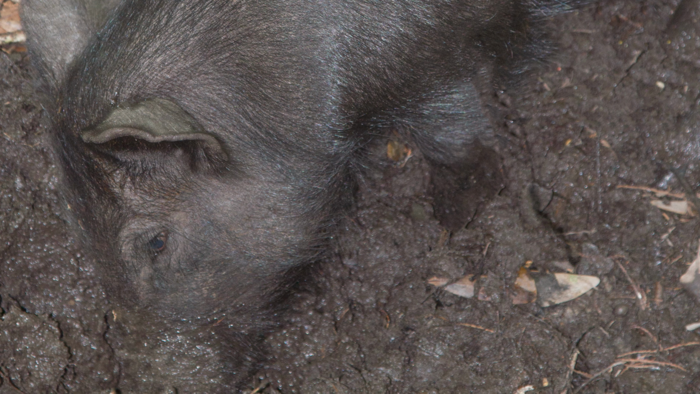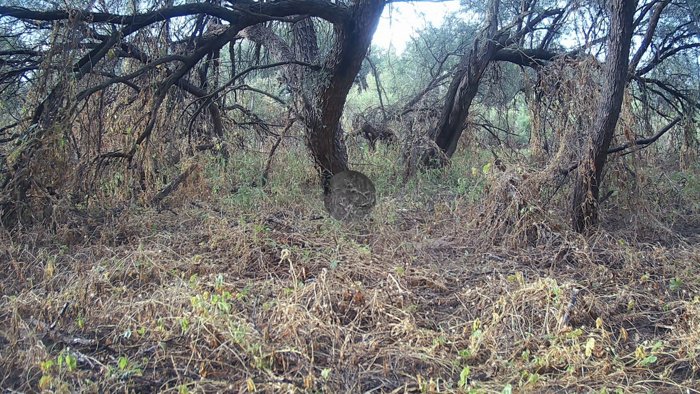Javelinas are classified as herbivores and live in large territorial family groups. Predators include mountain lions, coyotes, bobcats, and jaguars. Javelinas can escape predation by running quite fast, up to 35 miles an hour in fact.